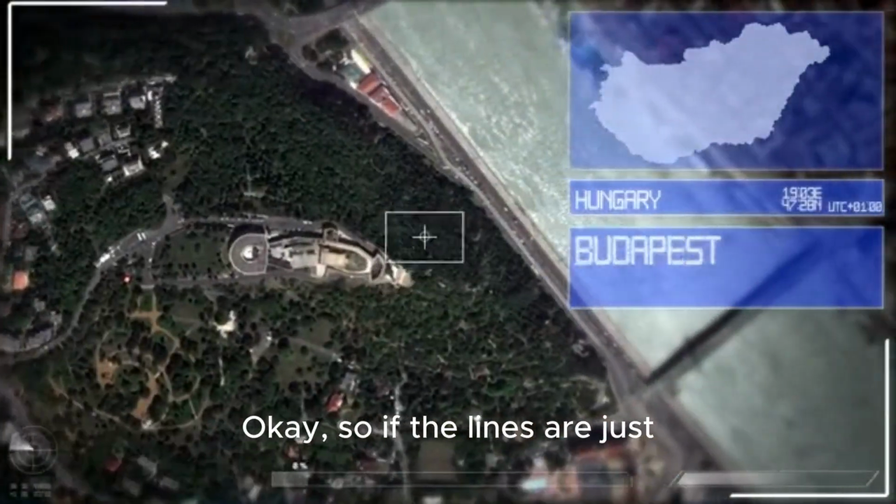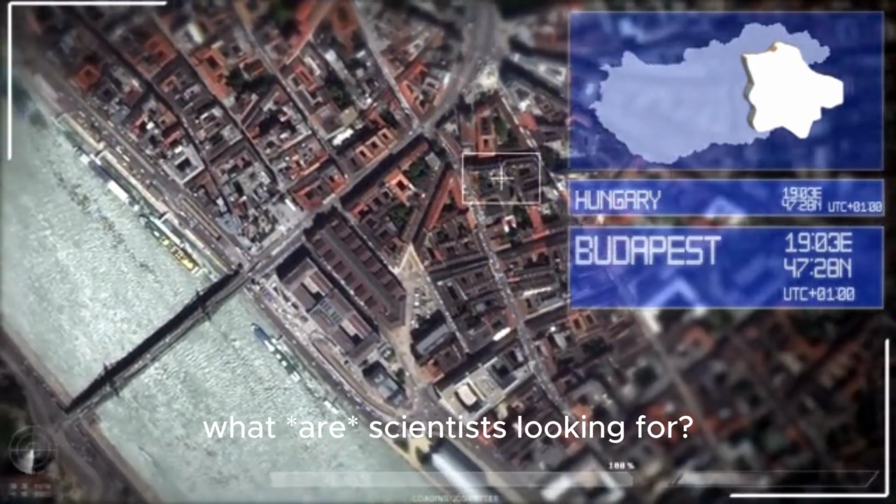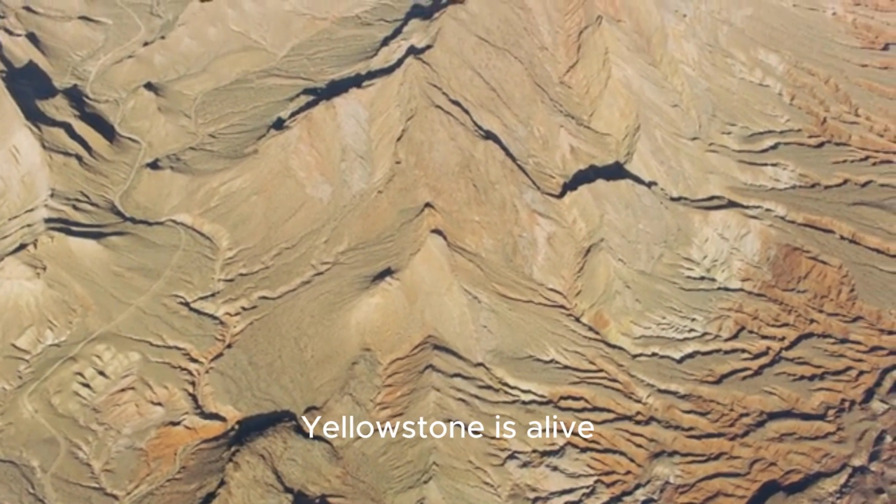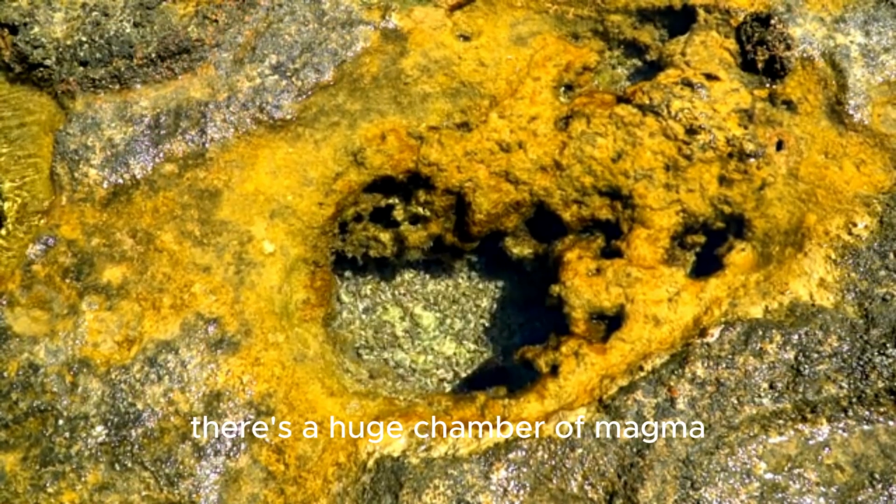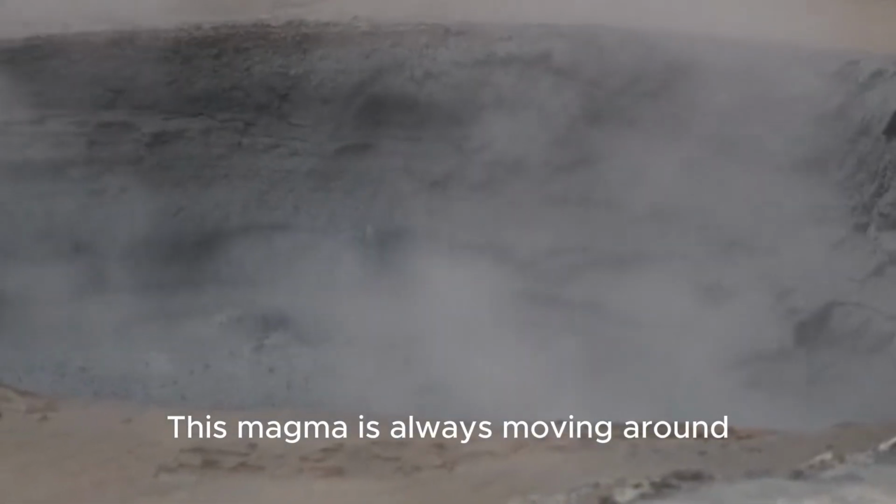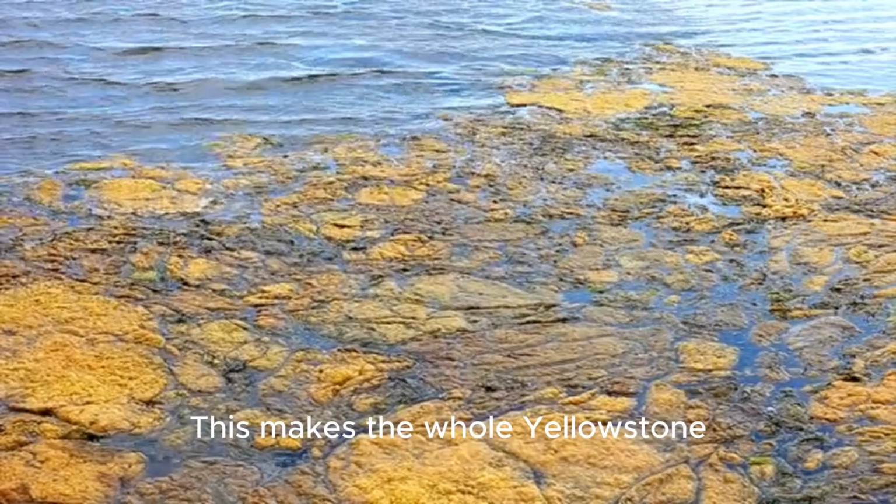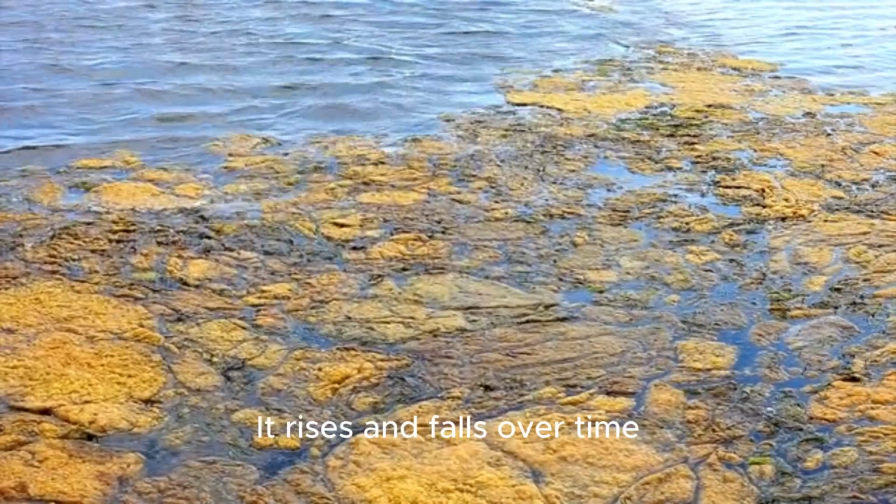Phew. Okay, so if the lines are just atmospheric effects, what are scientists looking for? This is the really cool part. They are looking for the ground itself moving. Yellowstone is alive. Deep beneath the park, there's a huge chamber of magma, which is hot, molten rock. This magma is always moving around, and the hot water and gases it releases are constantly pushing up on the ground from below. This makes the whole Yellowstone area gently breathe. It rises and falls over time.